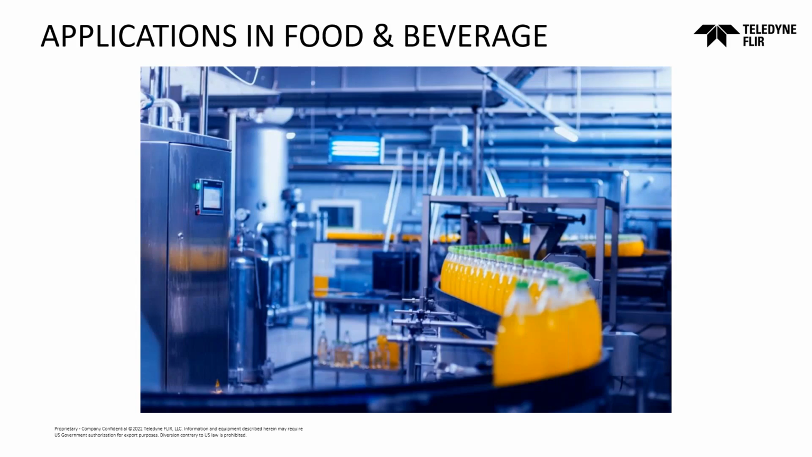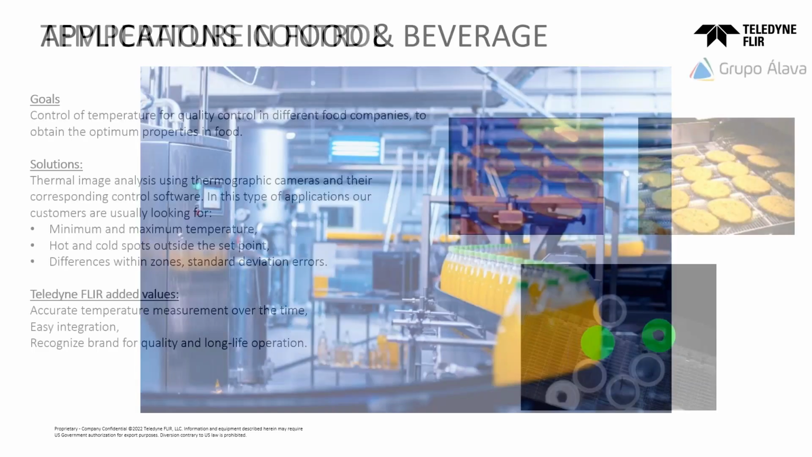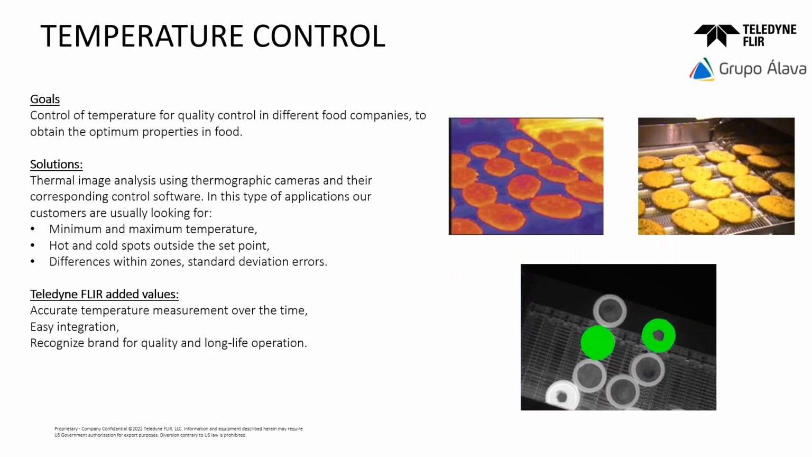That said, now it's time to cover some example applications. Carlos, the stage is yours. Thank you, Antoine. Well, I want to divide this part of the presentation in two parts.